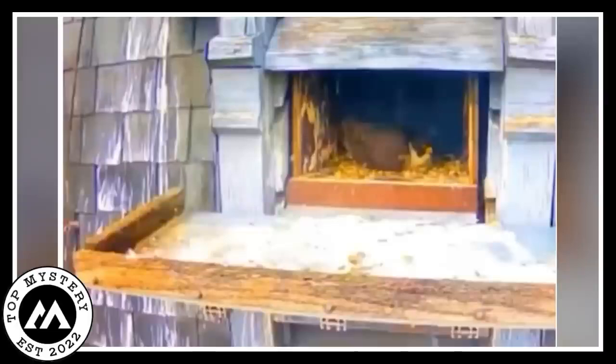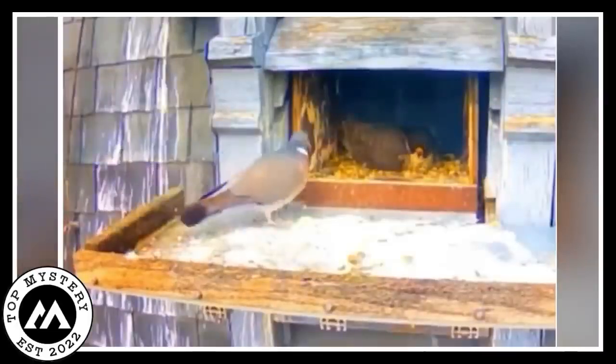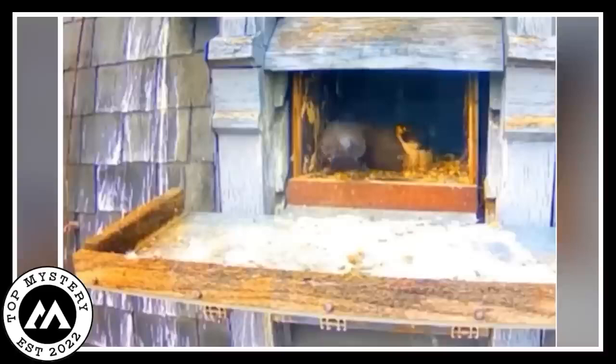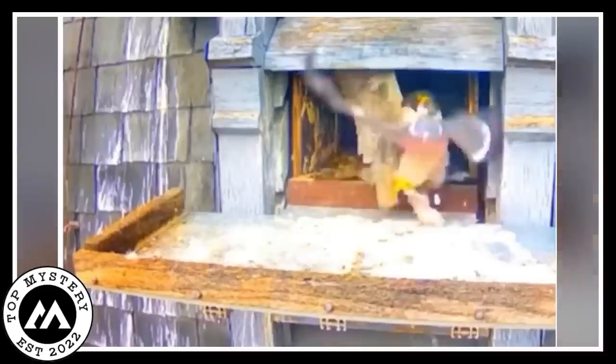Pigeons escape. In a thrilling feathered encounter, a courageous pigeon found itself in the wrong location at the wrong time. A fearless trespass into a falcon's nest. The falcon swiftly seized the pigeon by the neck as soon as it approached, forcing him from the nest.